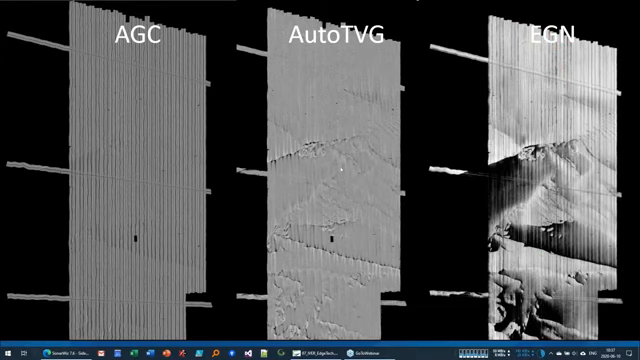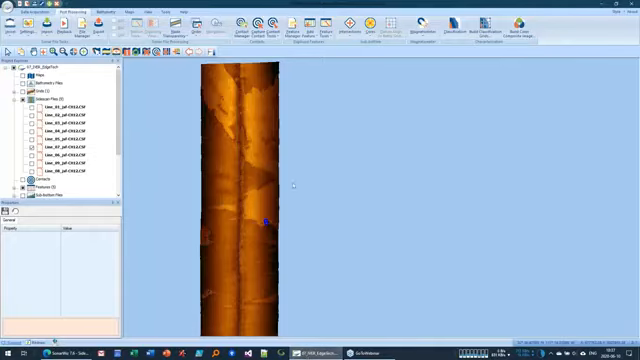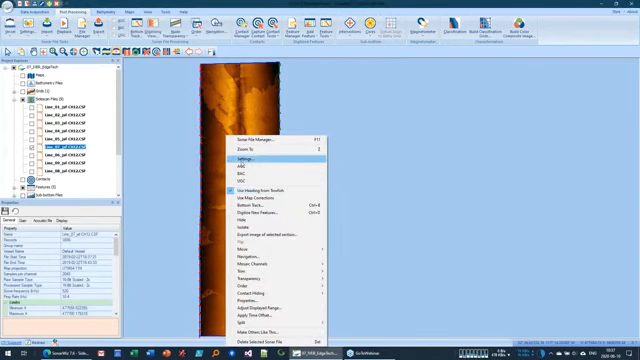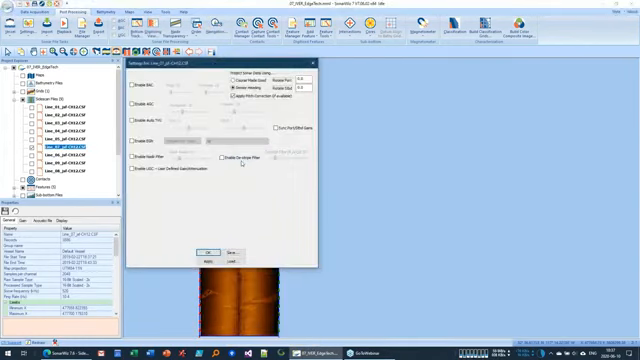So let's take a look at that in real life here. So we've got a single track line here, and we go into settings, we'll go enable EGN, and we're going to build an EGN table.